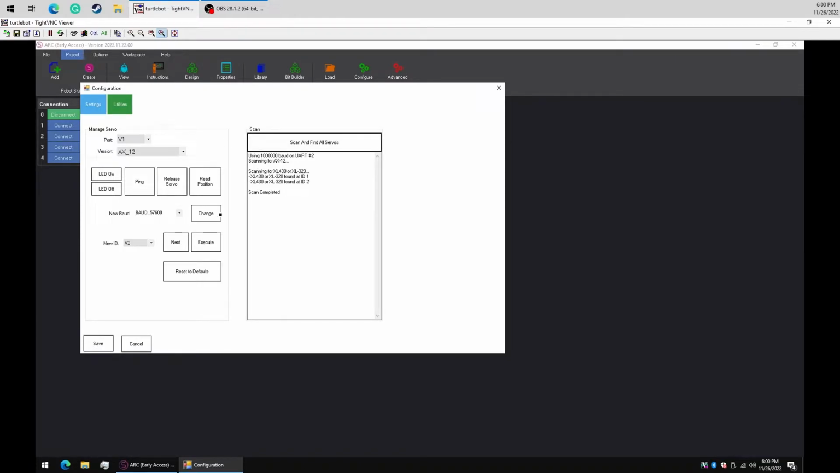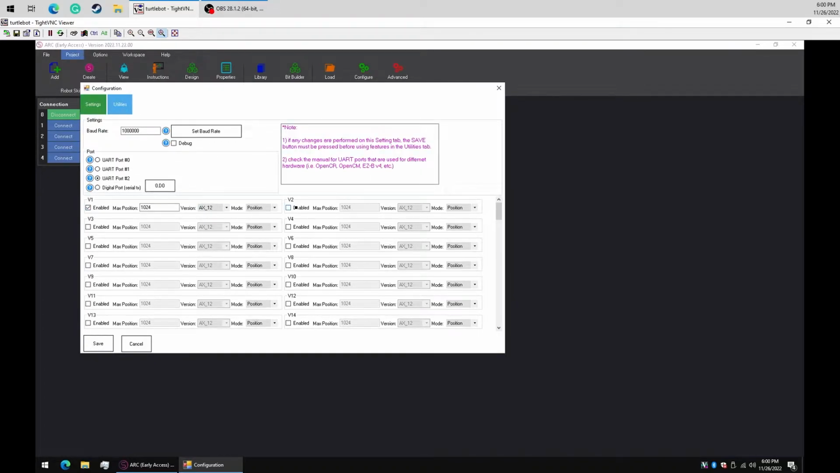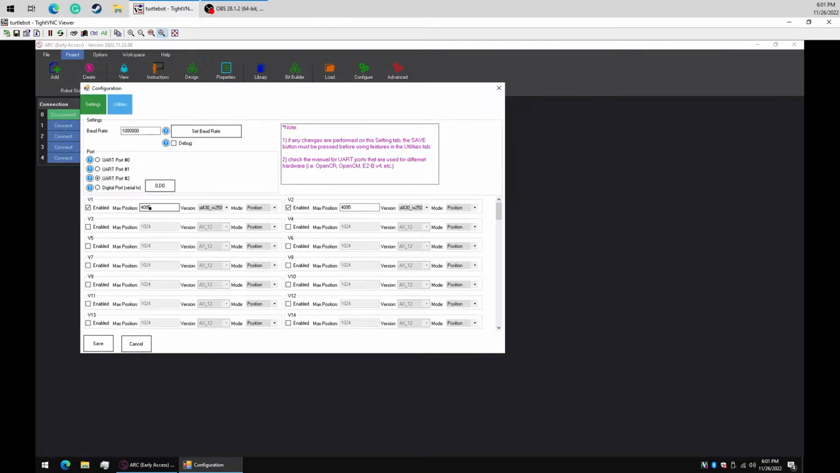So port 2 it is. And we have an XL430 or XL320s found at ID number 1 and number 2. So what we'll do is we'll go to ID number 1, number 2, and we'll select those as the XL320s. I think that they're the XL430s actually. We'll select those. And the number of positions, that's fine as well.